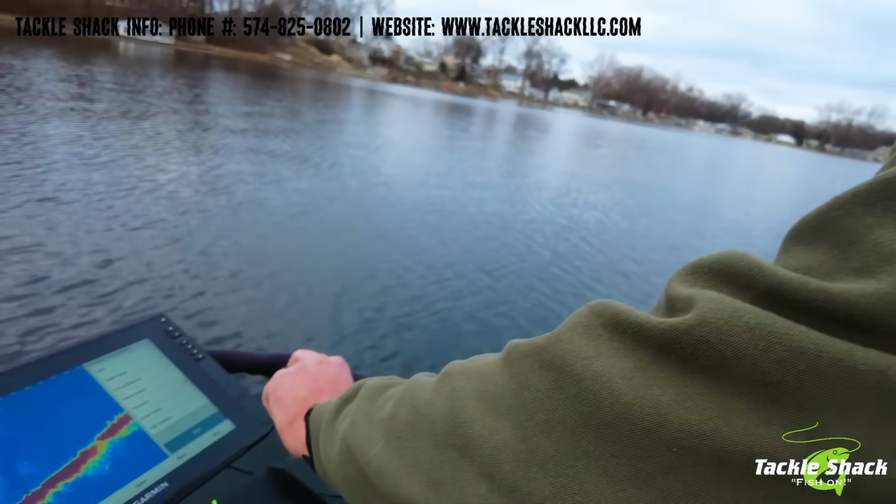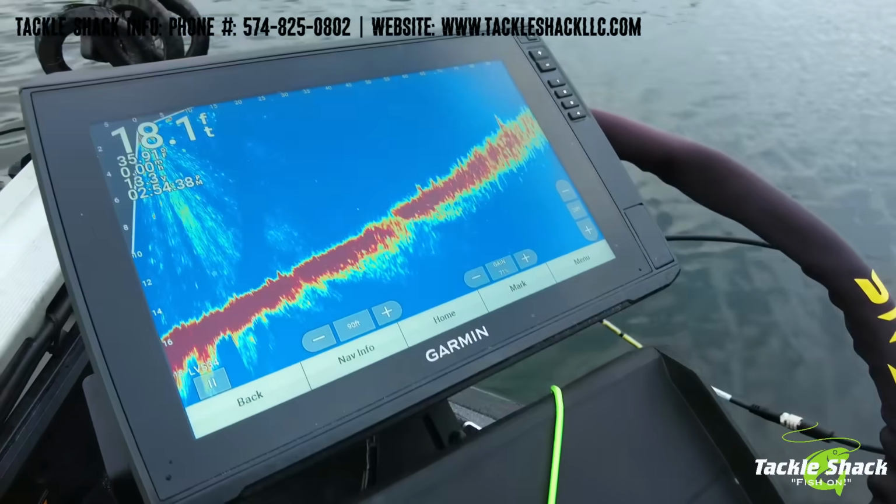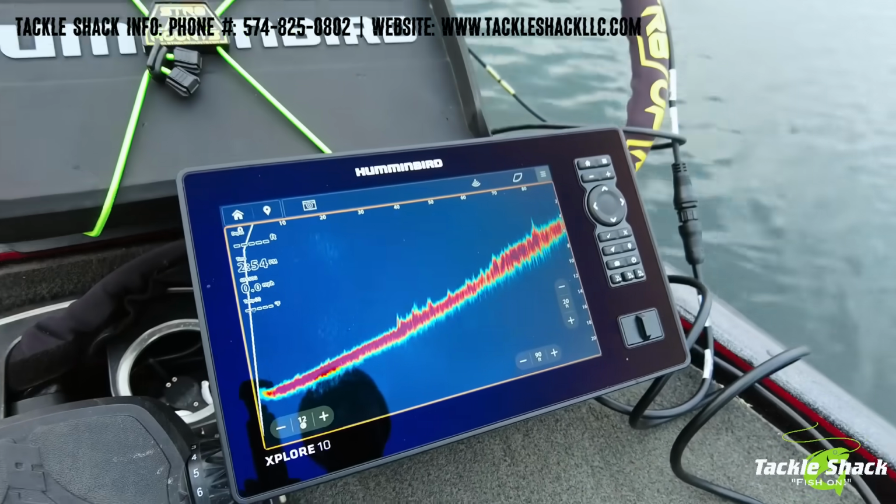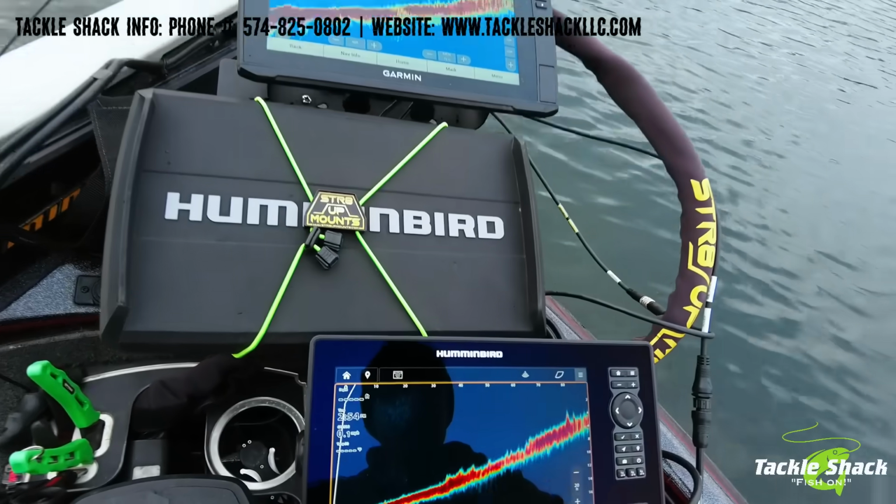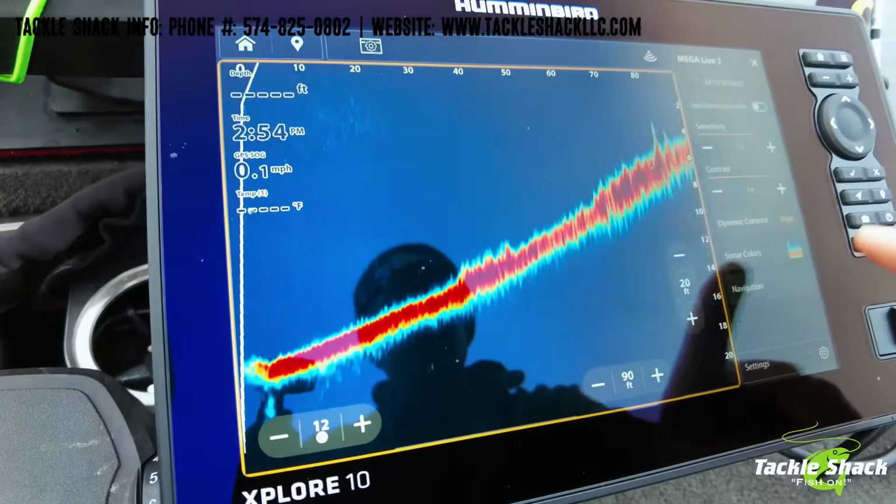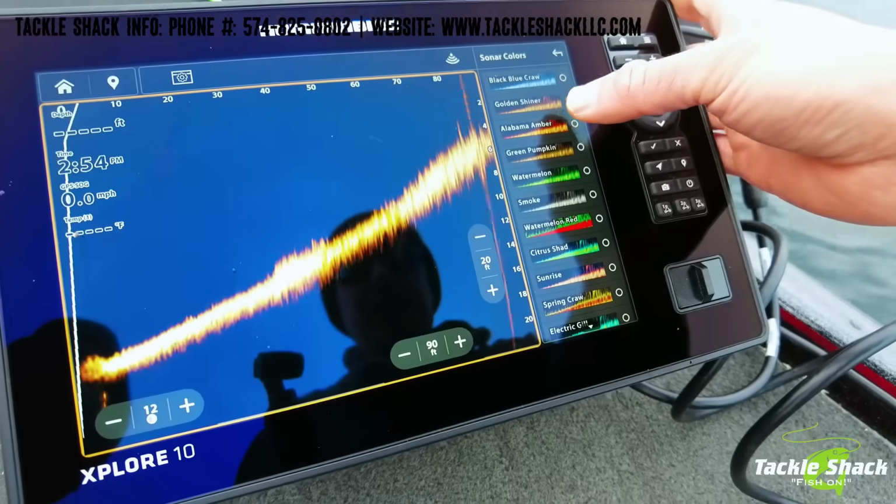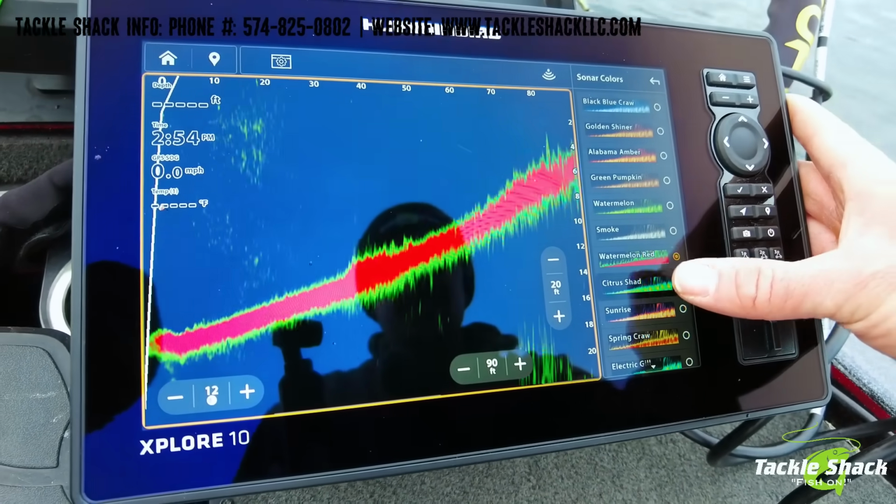Go back right here. We're kind of just sitting on a break line. There's a few fish intermingled with that grass. You can see it pretty clearly. We'll go over some of the color palettes that you have to choose from, which is another praise that I have for the Mega Live 2. My goodness, there are lots and lots of options here.